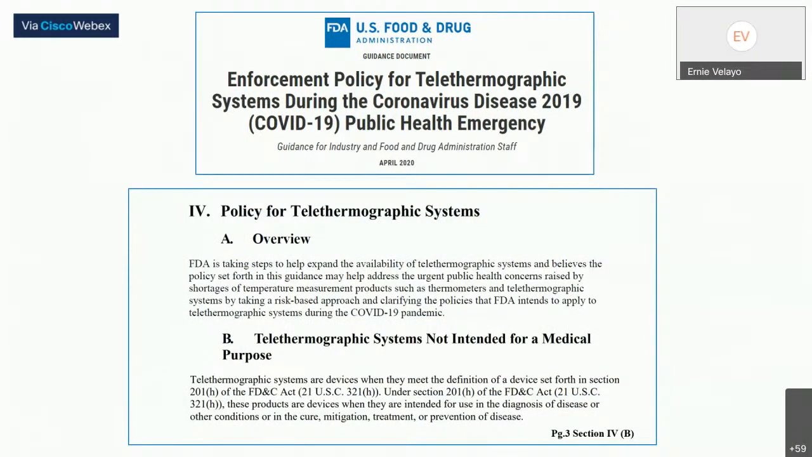Talk a little bit more about the pandemic and the cameras and the technology and how it's currently being utilized. Here's some screenshots that I took recently of released U.S. FDA guidelines for the food industry. This was released earlier in April 2020. The guidelines emphasized in the article is that the FDA is actually taking steps to help expand the availability of thermographic systems, and believes the policy being set in this guidance will help address the public's urgent concerns of COVID,